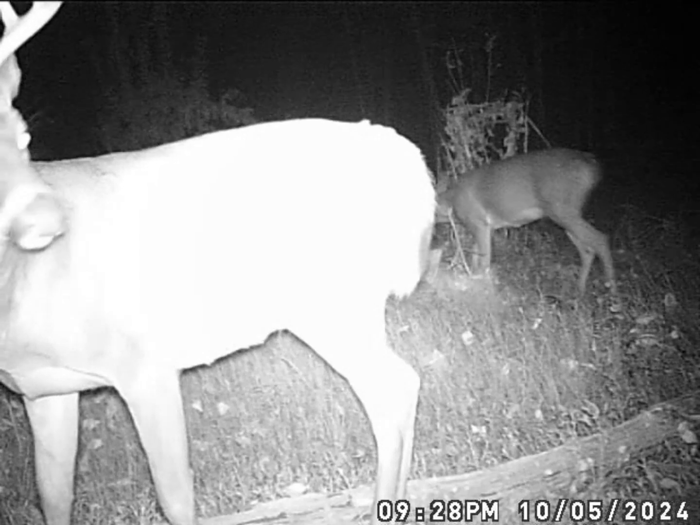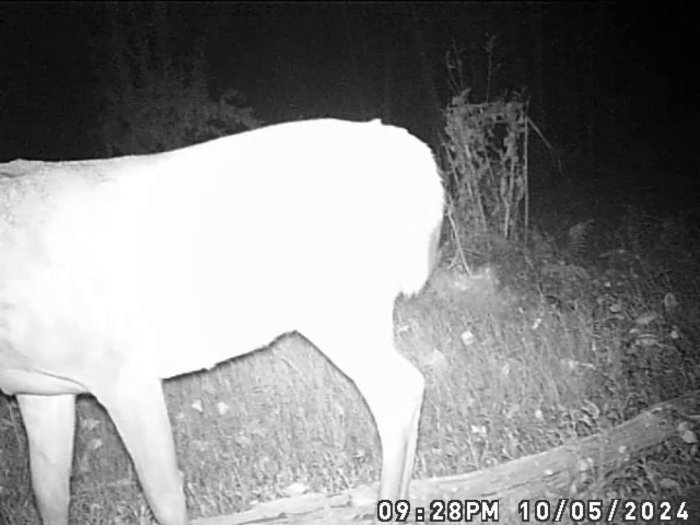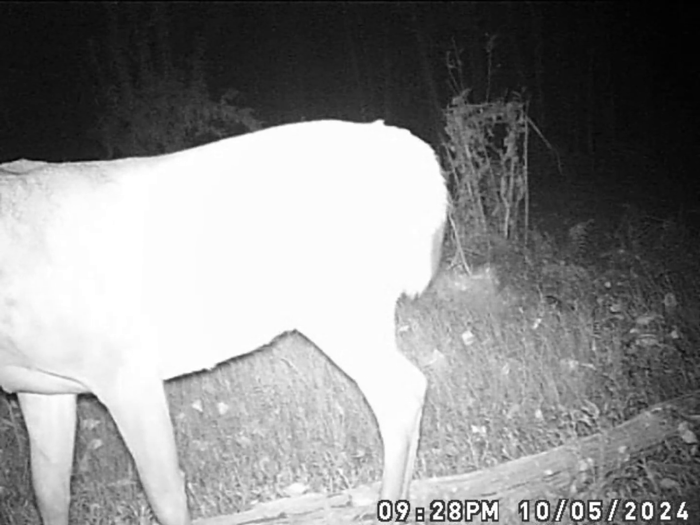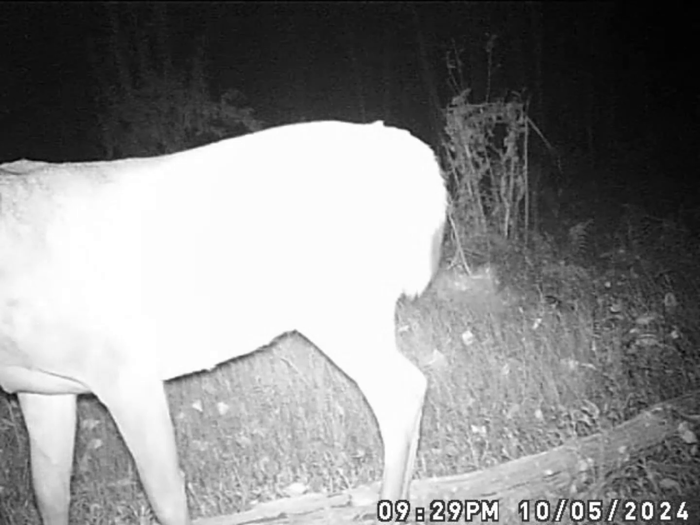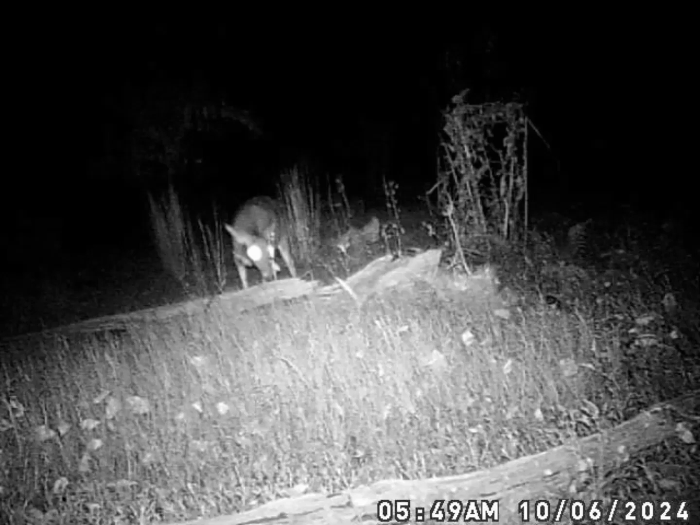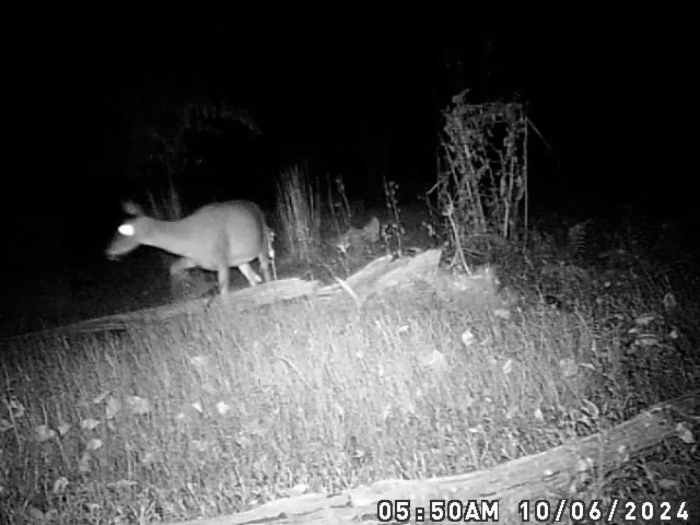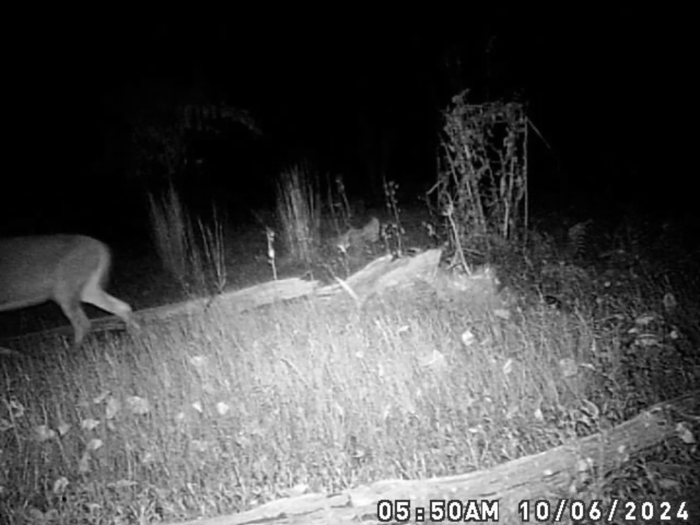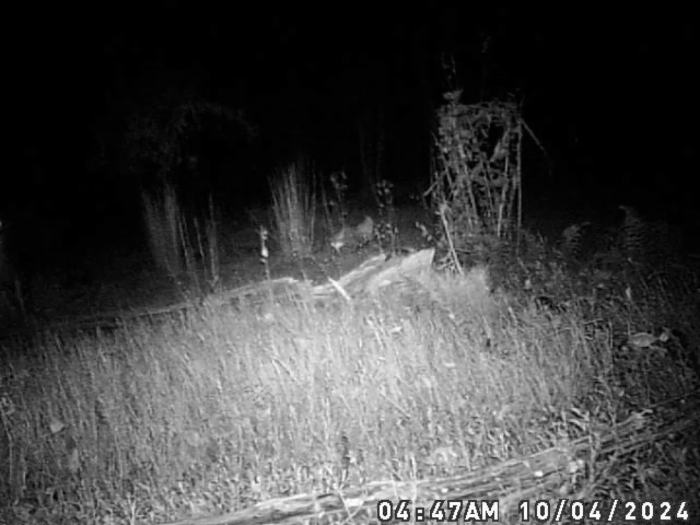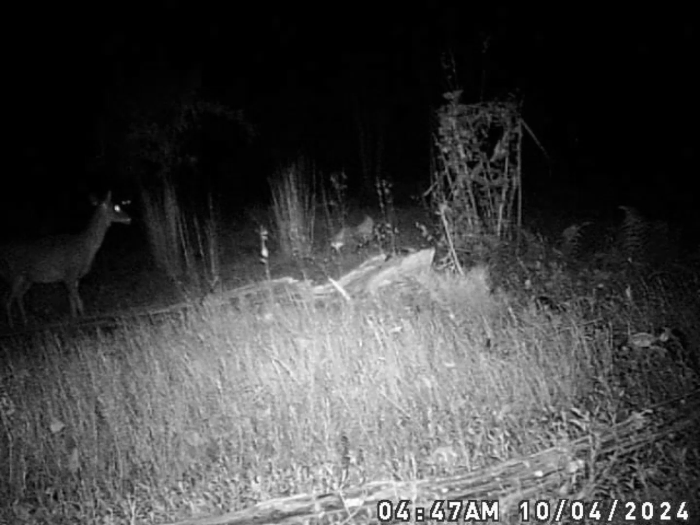Down in front of this camera, and I didn't realize I had him in front of him. We got another 6-point, looks like, coming through behind him, and I think that's a doe in the background. Was in there the last clip, or else it's a smaller buck. Because we have that same 8-point in a few other videos.